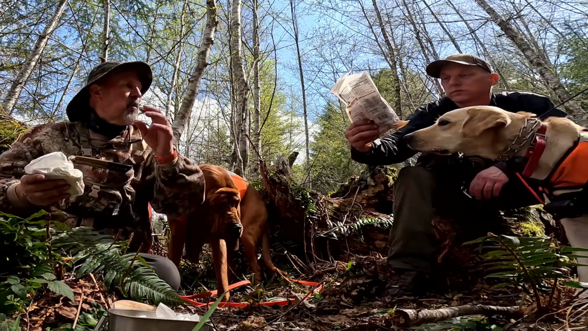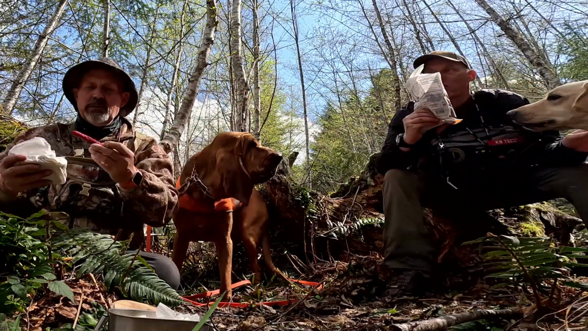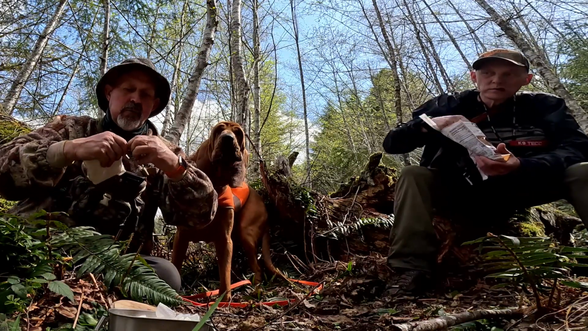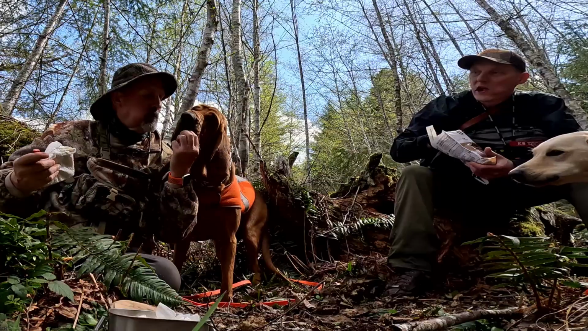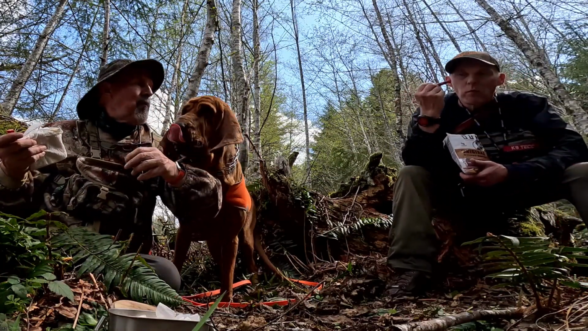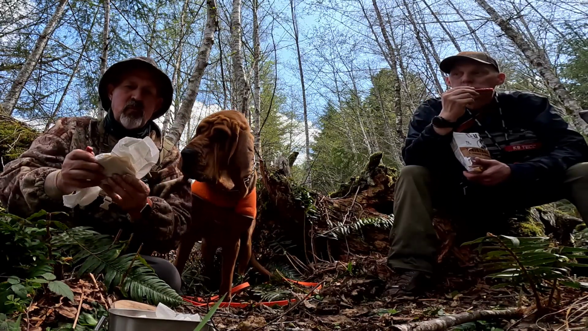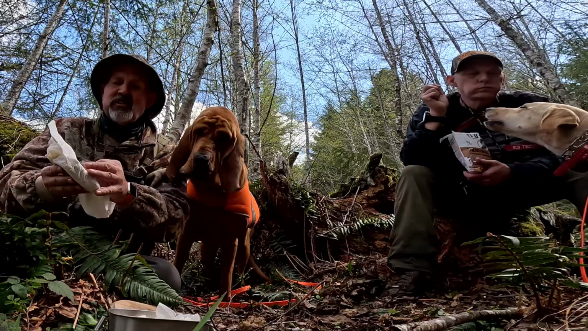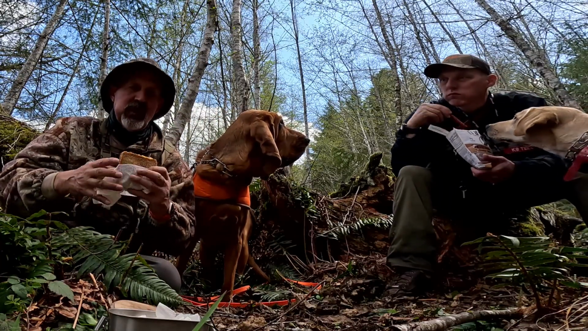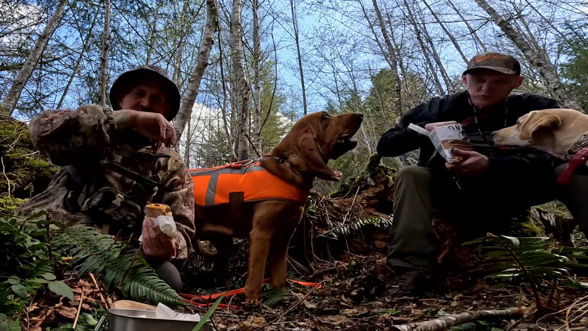What is that? Mini smoked sausage. Okay. Yummy, yummy. You want to try some of this? Mmm. Yummy. We also have an egg sandwich. Look at that. Whoa. And there's some sausage in there too.